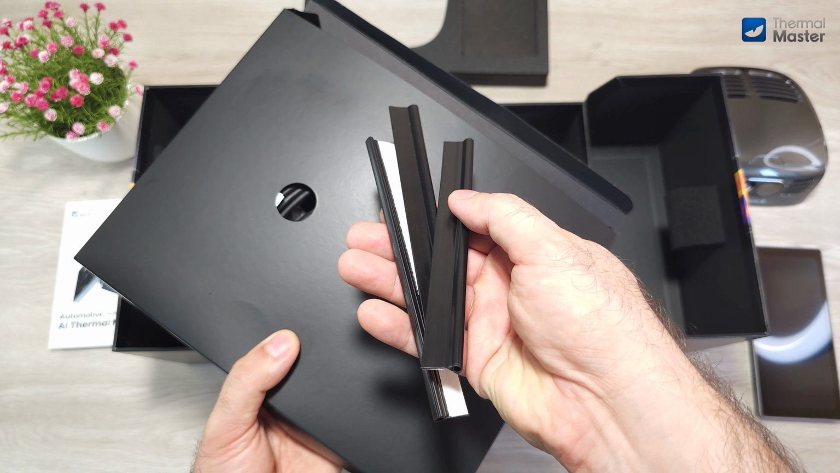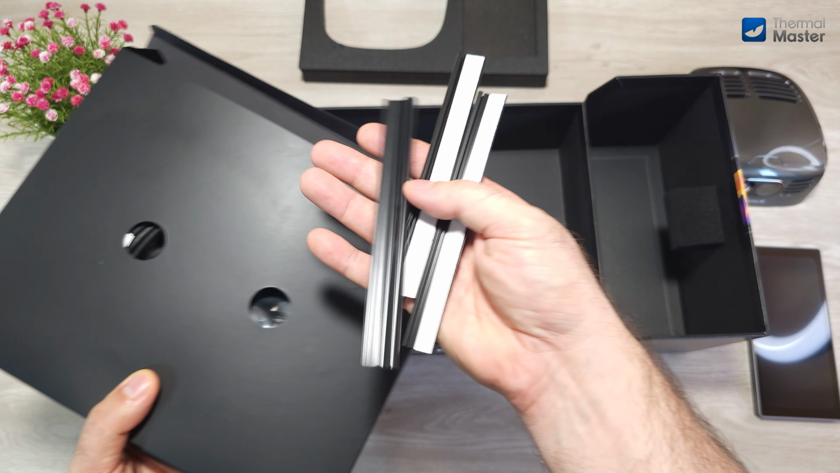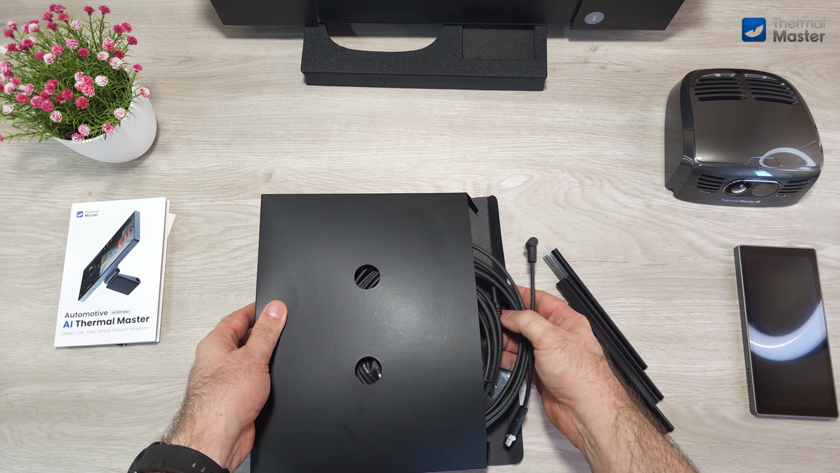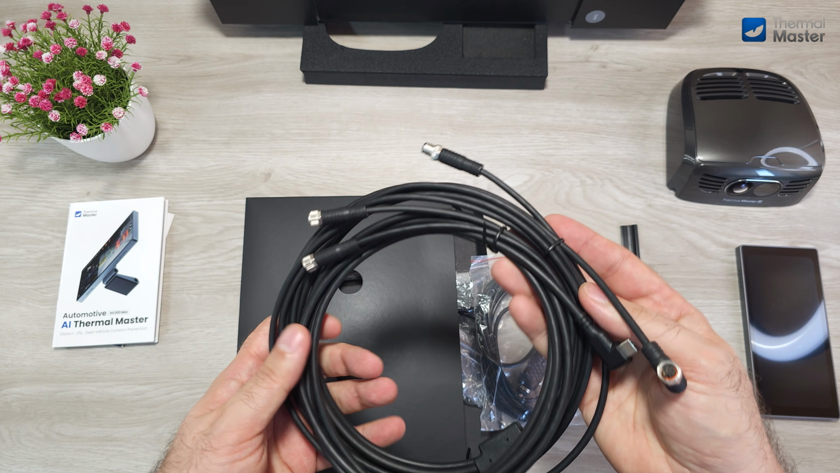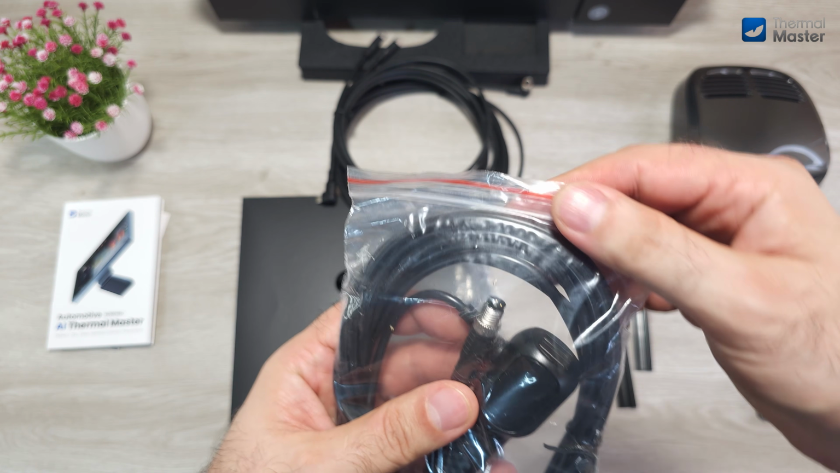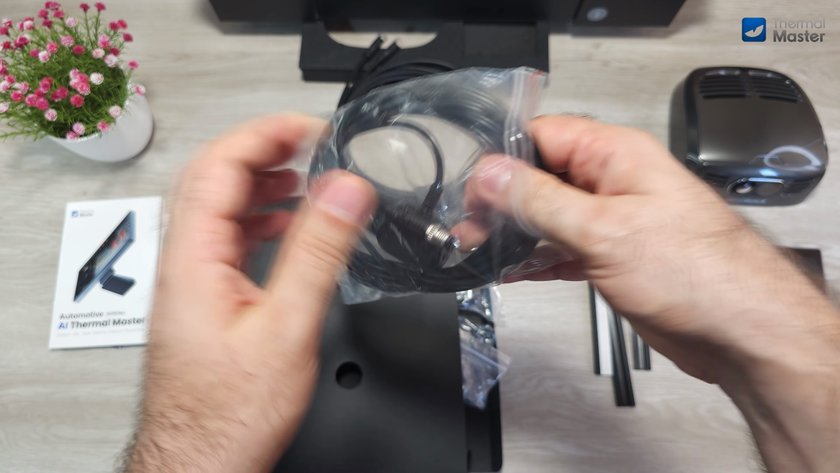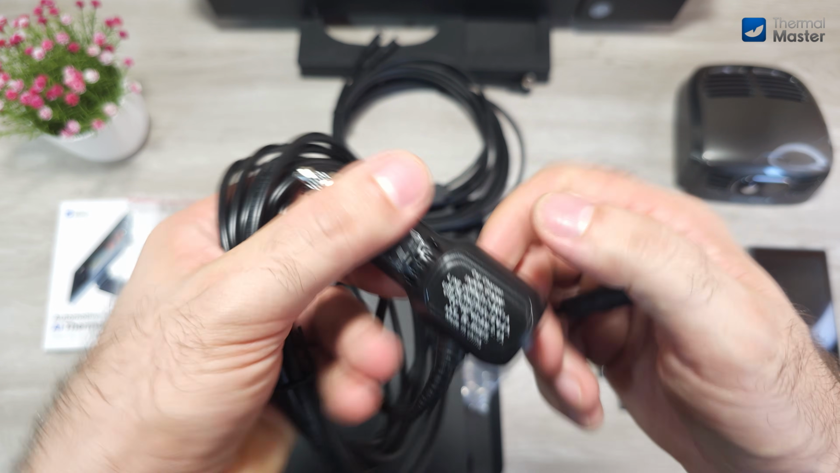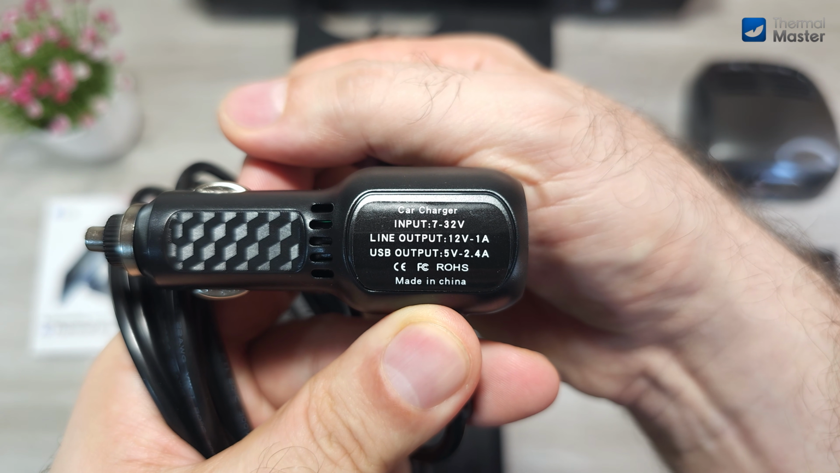Each of them has adhesive tapes, and they help keep the cable in a straight line on the roof when you install it. These are all the cables that are necessary to connect all the components. Then we have here a 12V car power adapter with two Type A USB pass-through. The power that goes to the AI box is 12V 1A, and the two USB pass-through are 5V 2.4A each.